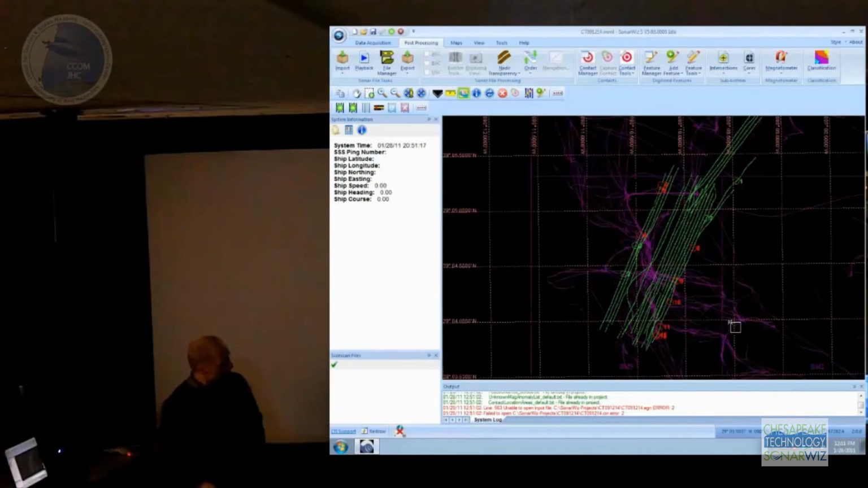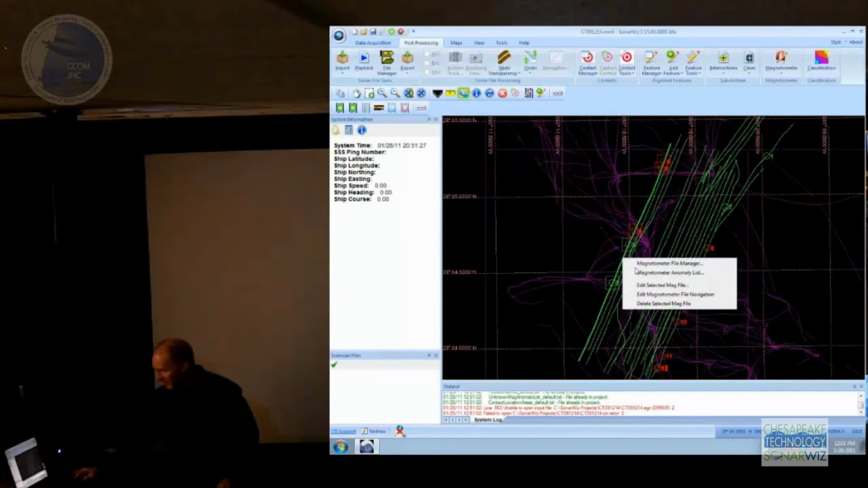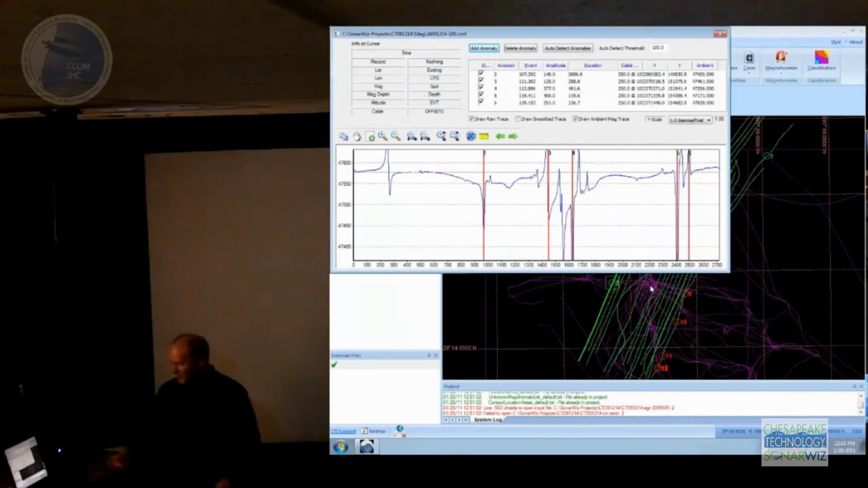And those purple lines, that's a shapefile that's loaded into the background. And the green lines on top are the actual mag tracks. So this is the navigation data. So just like with the other types of data, you can click on a line, right-click, and bring up a mag editor. So the mag editor is sort of a strip chart, a scrolling chart.